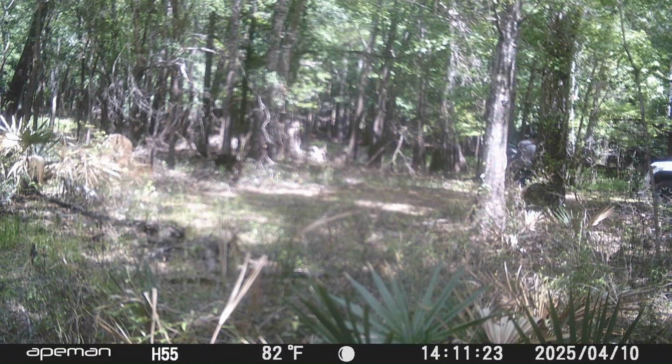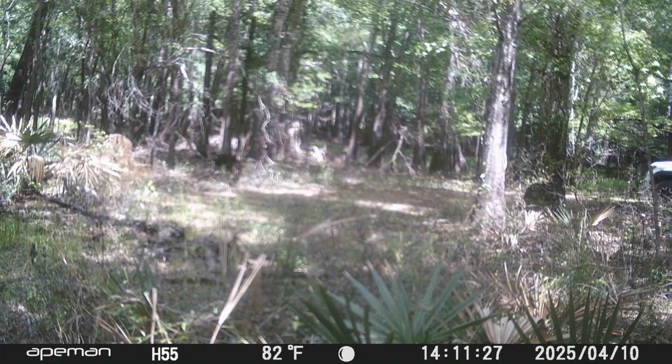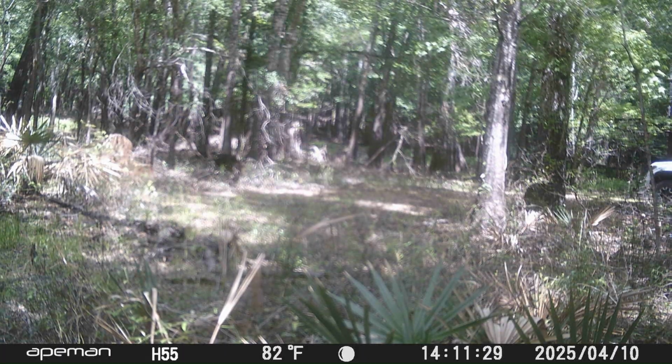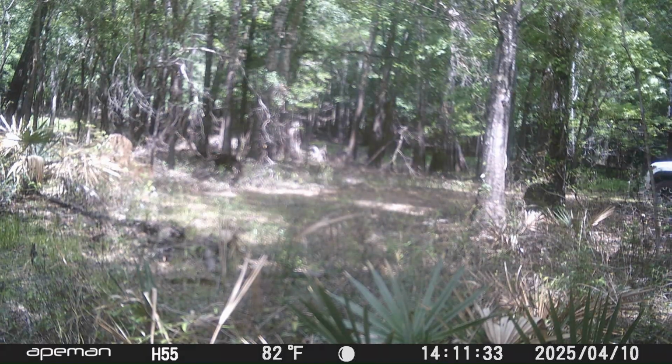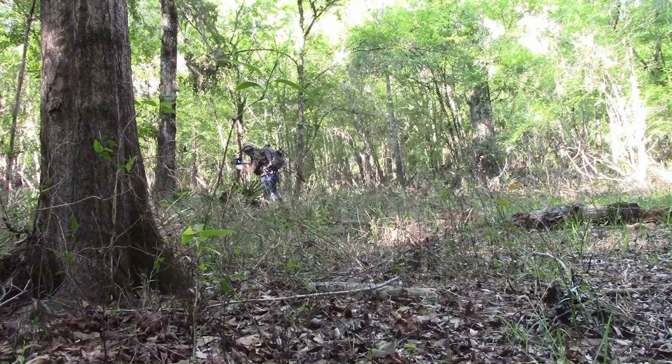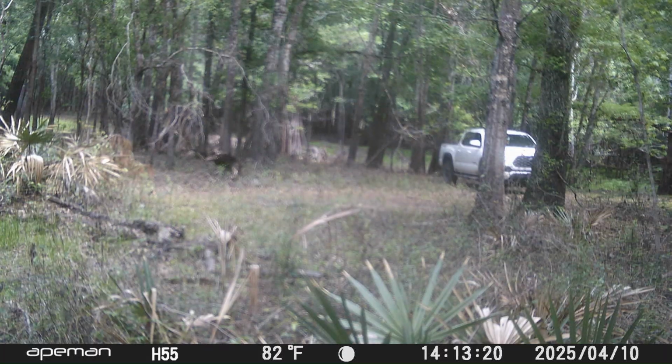That's him again with the backpack on. And again, these game cameras are not perfect, because like right there, he must have walked by it with the backpack on and then come back by. And that's him leaving.